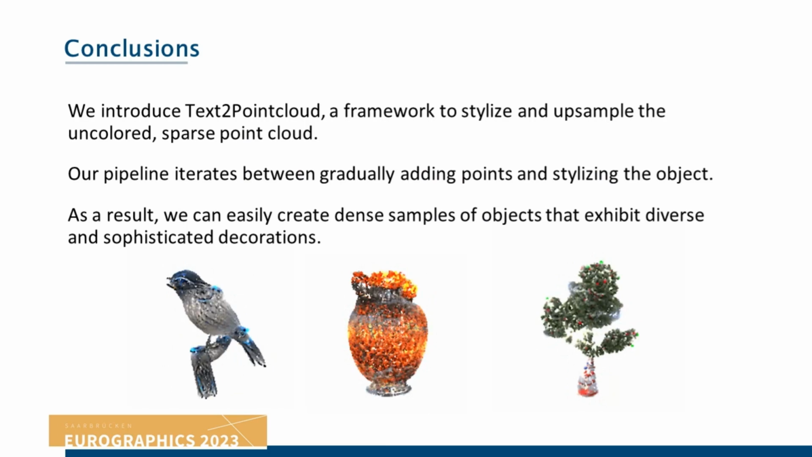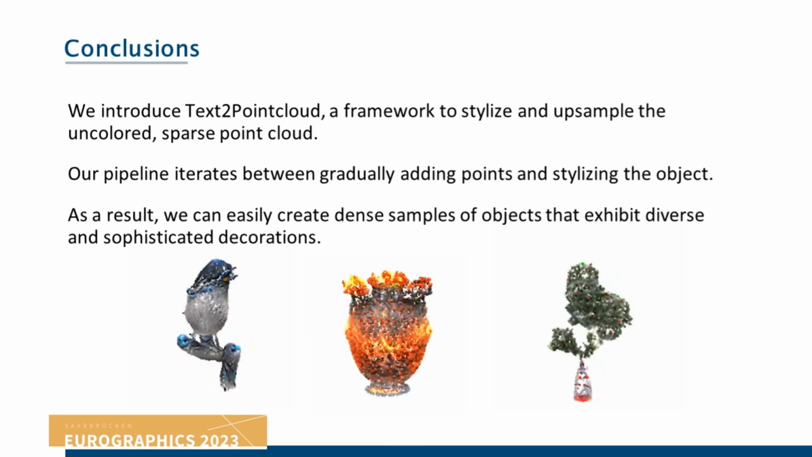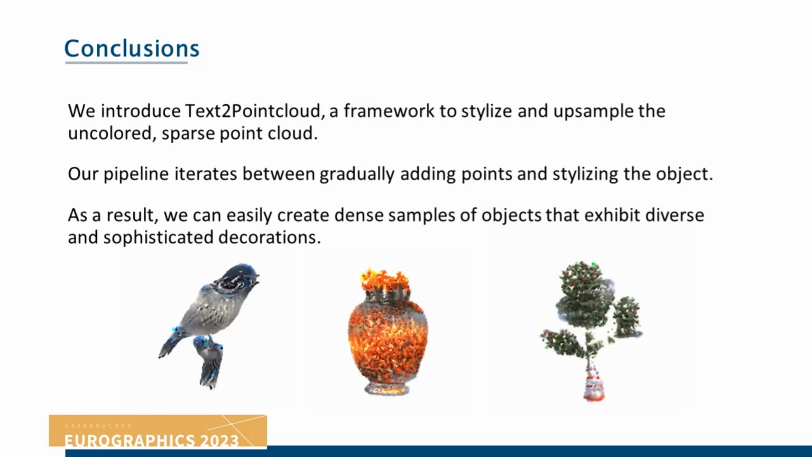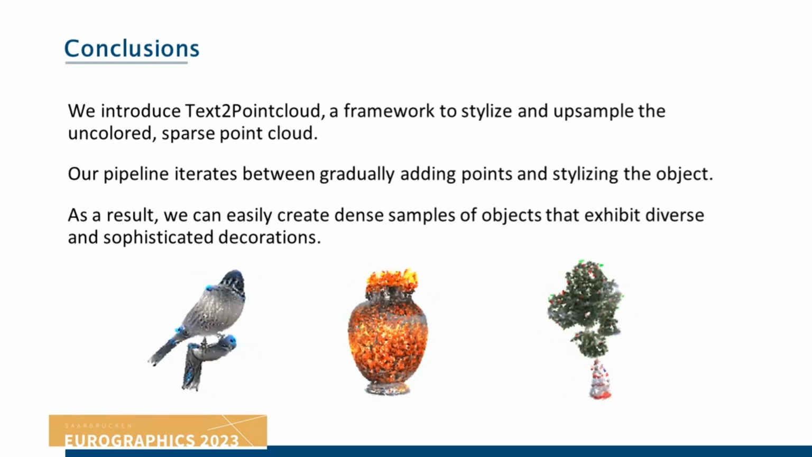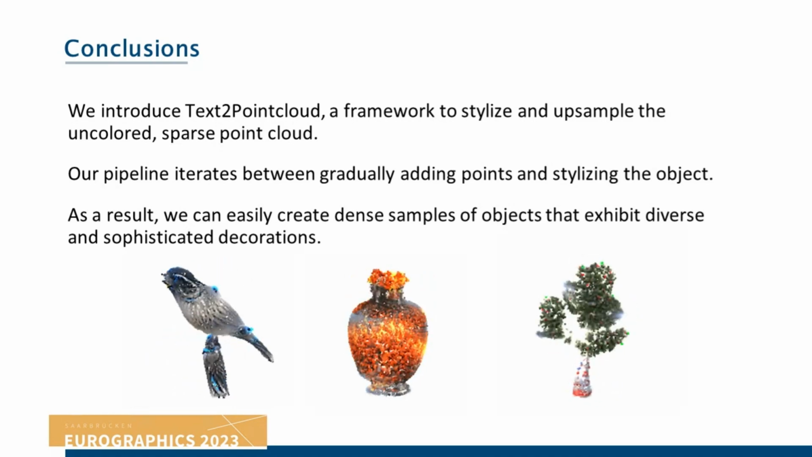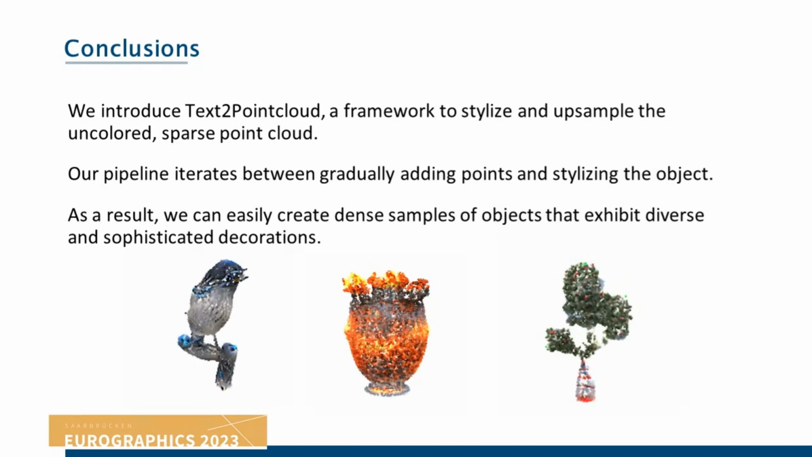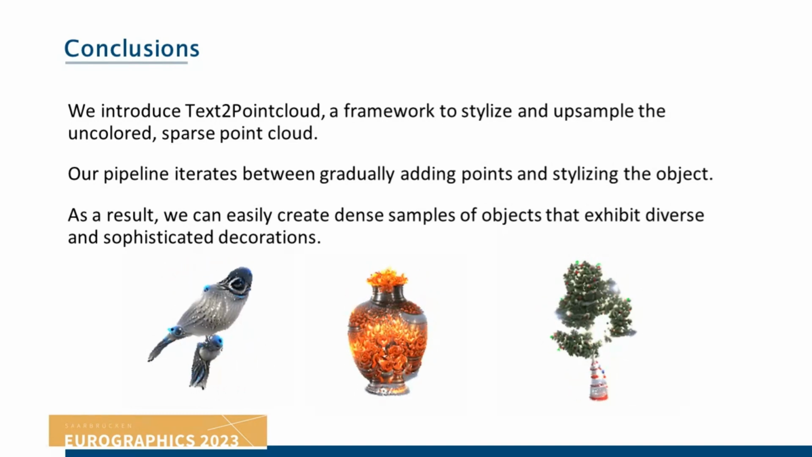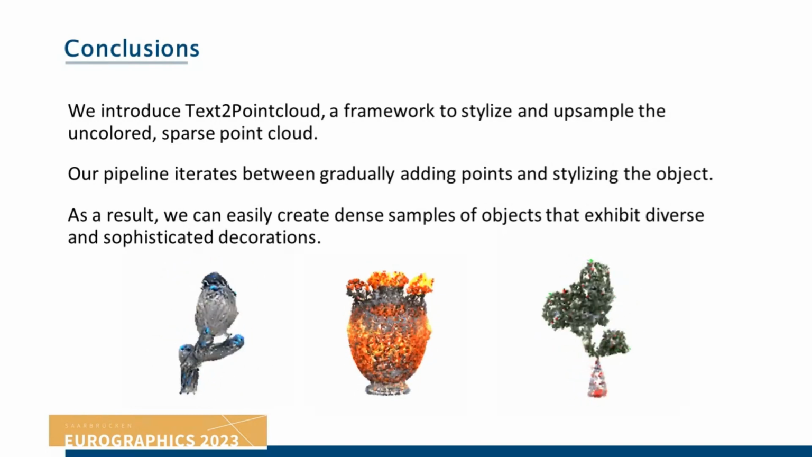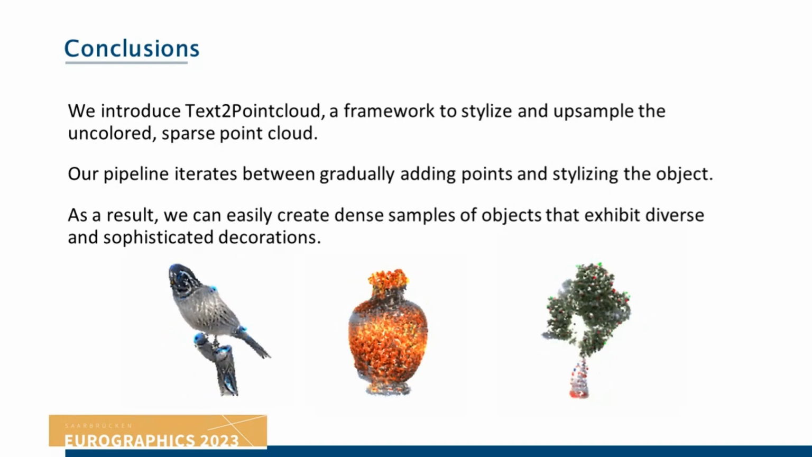In summary, we introduced Text2PointCloud, a framework to stylize and upsample the uncolored, sparse point cloud such that we can render high-quality 3D rendering of the given text description. While the point cloud can handle a wide variety of geometric details without connectivity constraints, it is challenging to maintain a geometrically plausible structure.